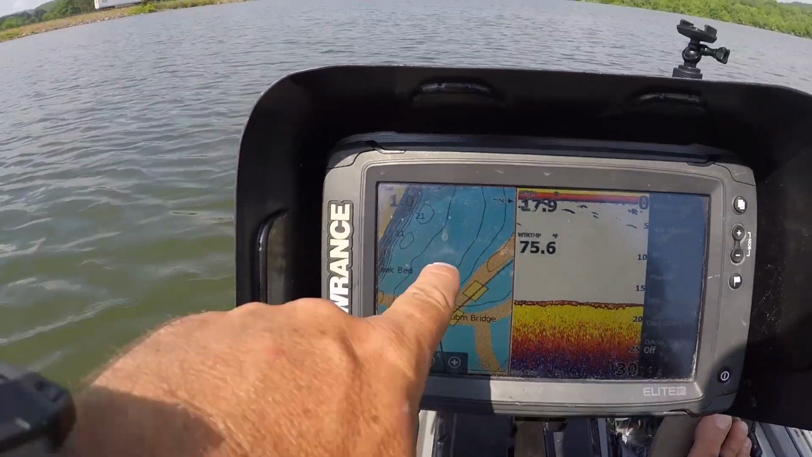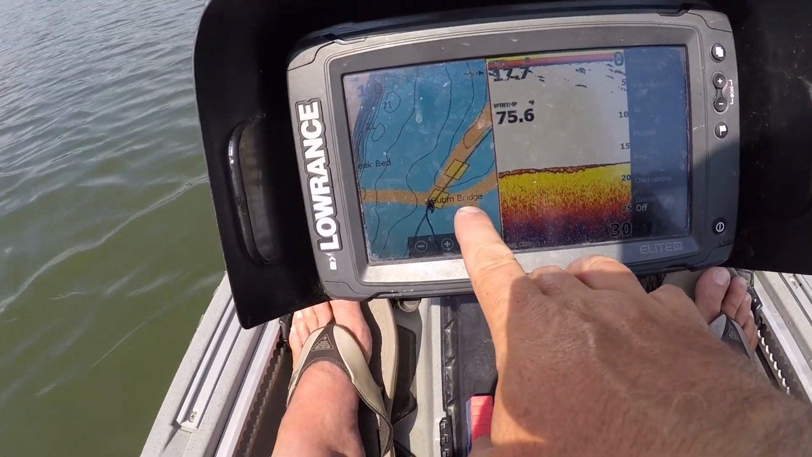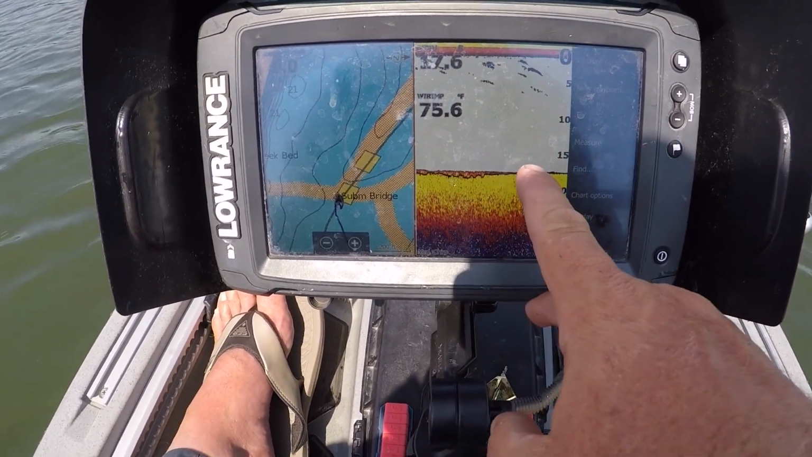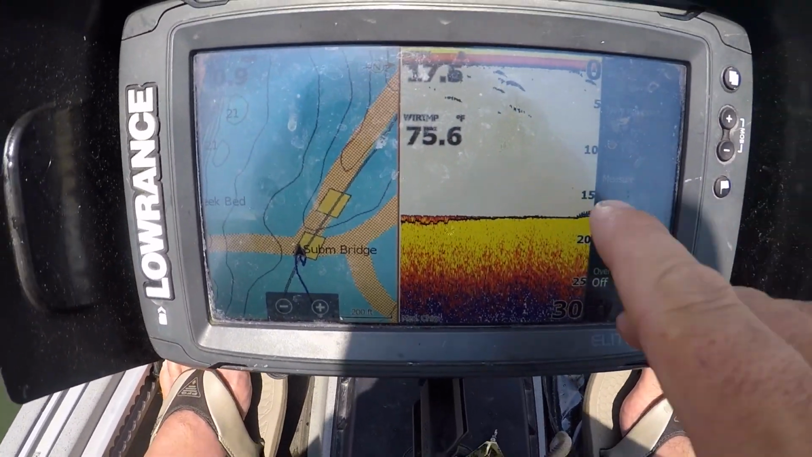So what we're gonna do right now is I'm gonna show you something. I'm actually coming up on this submerged bridge piling right there, and you notice that I'm coming into this creek channel. So what I want you to see is, you see the bottom transition when you go from a road bed, right, where it's a little bit wider, to a hard bottom.